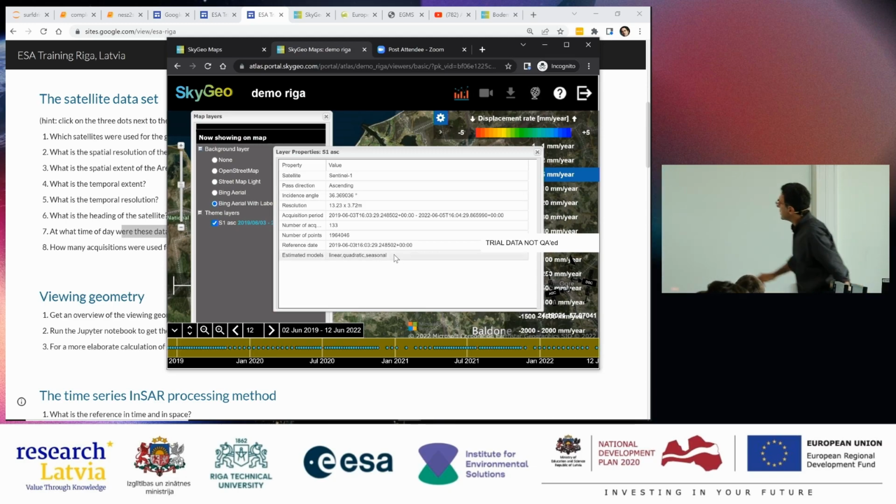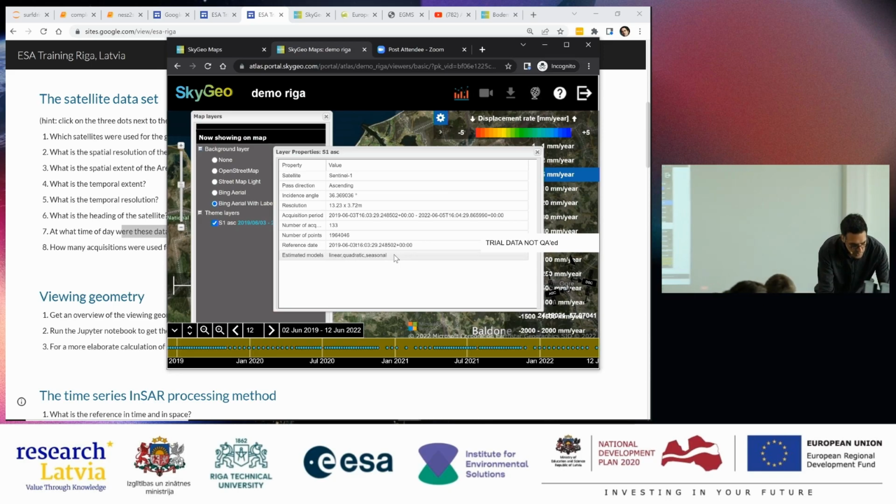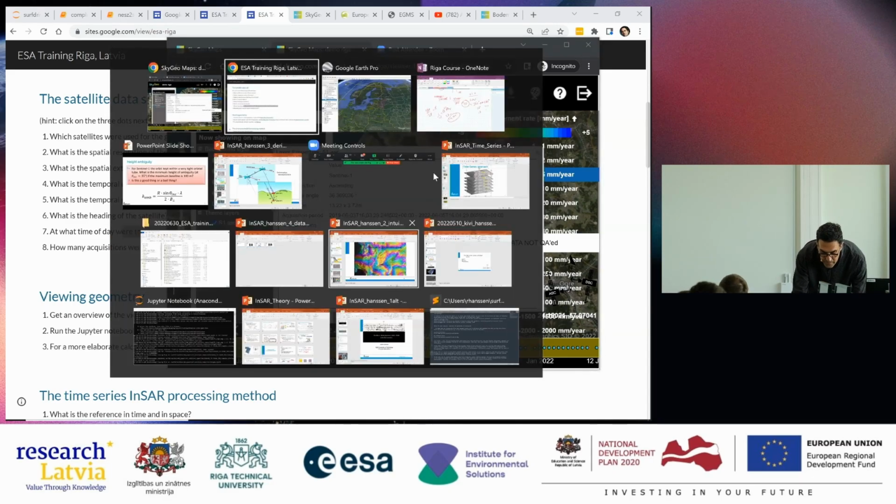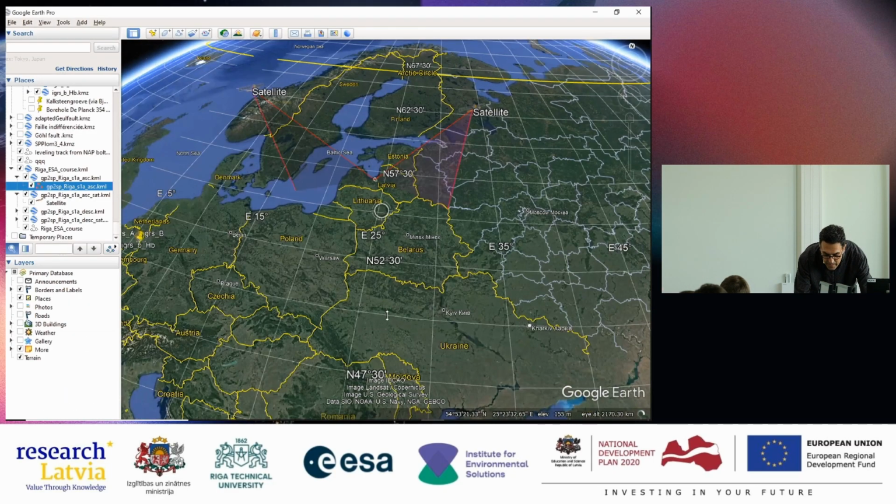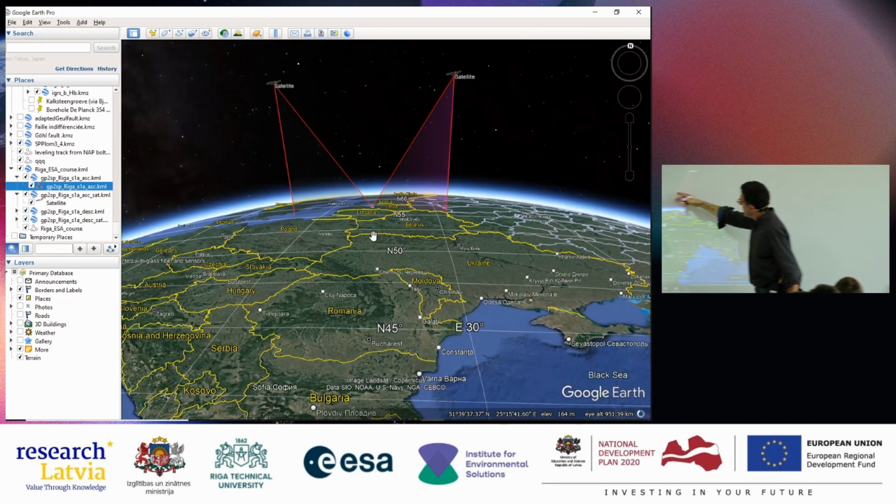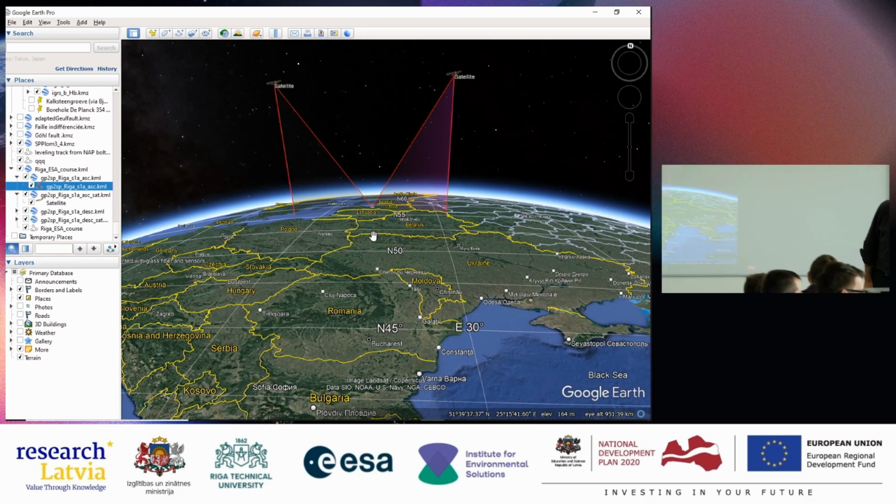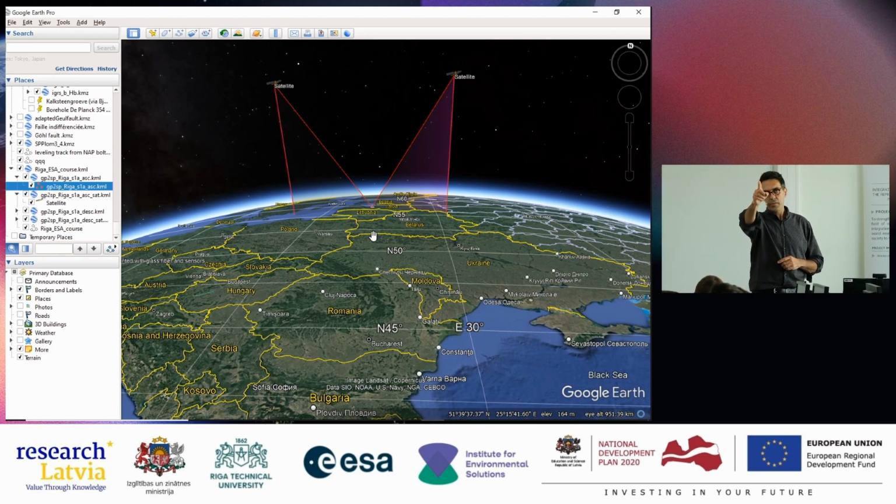Okay, what else do we see? It's an ascending image. We see the incidence angle. That is the angle with which we look at the surface, as seen from the ground. So this angle down over here. The 31 degrees is the incidence angle, measured from the zenith. So that is also important. So if the north, where was it?